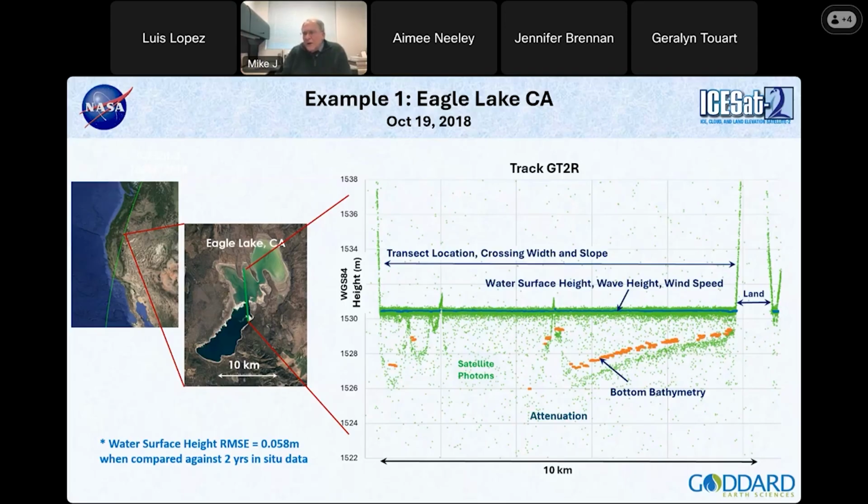Along the top, that slightly jagged blue line, for each of those short segments we estimate, as I showed in the previous slide, the water surface height, the wave height, the wind speed, and one can estimate the slope. For the photons that go into the water, we estimate the subsurface attenuation of the beam and the bottom bathymetry.